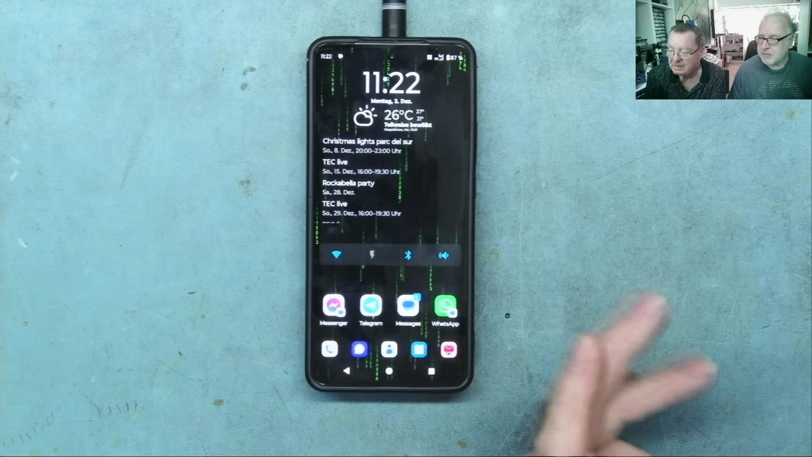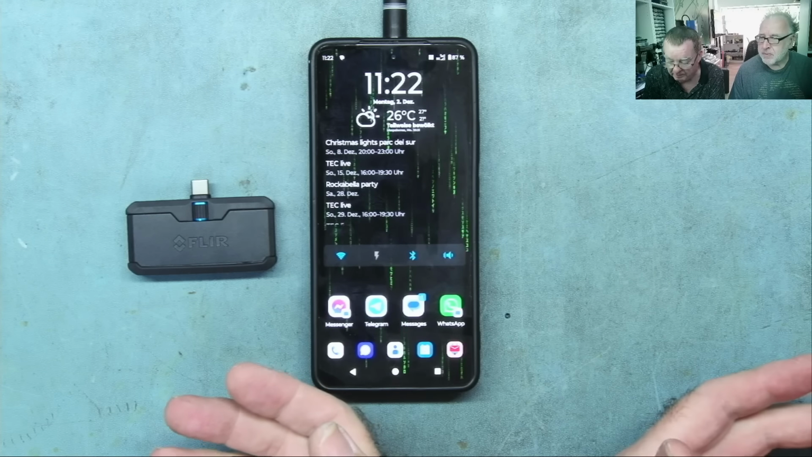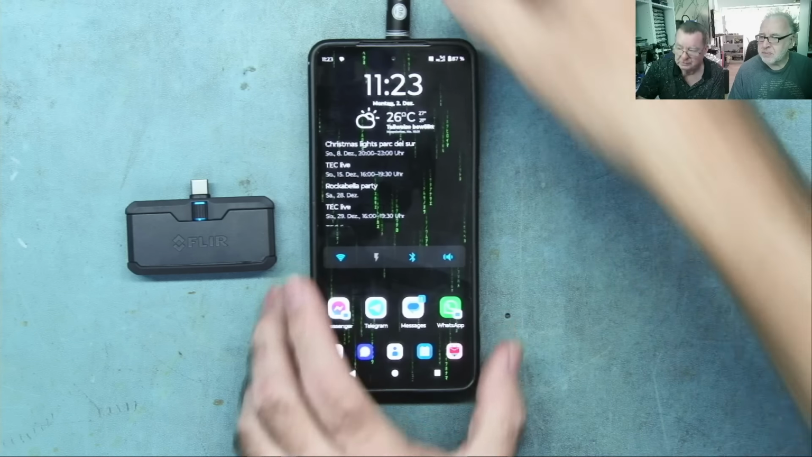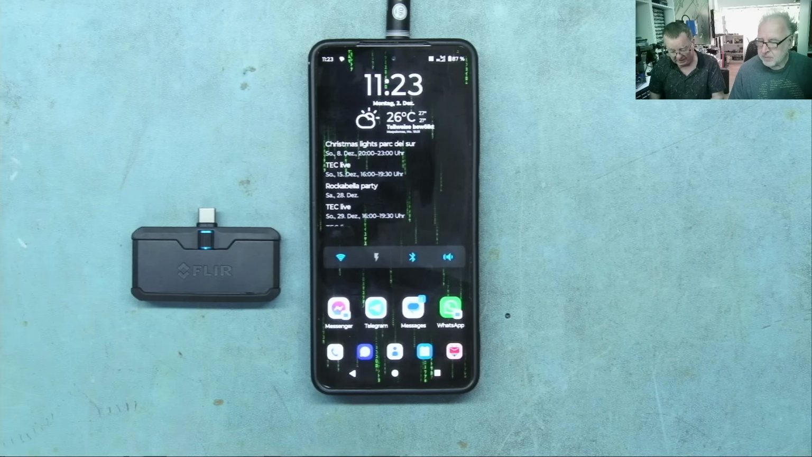Okay guys, so let's have a look at the startup time for these cameras, how fast this actually boots up. If you're wondering what this is, by the way, it's just a pen, because with the phone lying back we have a lot of reflection, so you can actually see the screen, that's why that's there. So FLIR, let's start with this one.